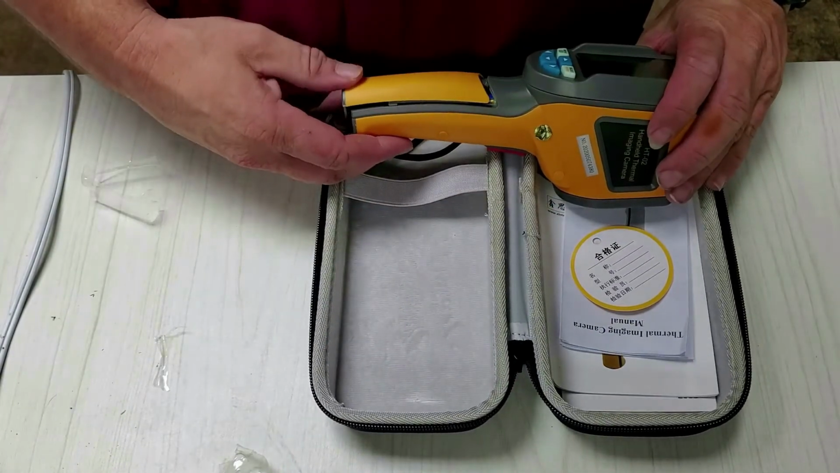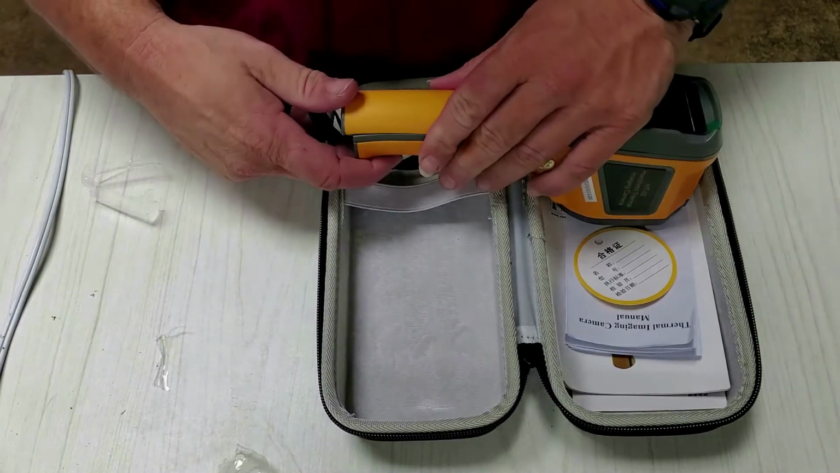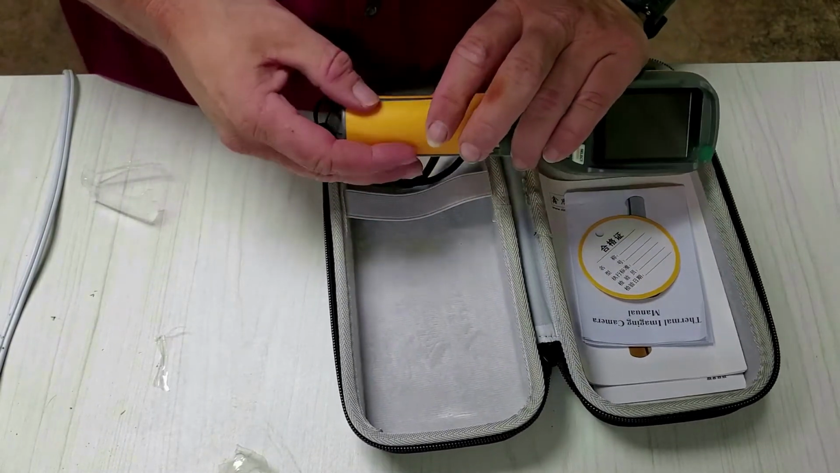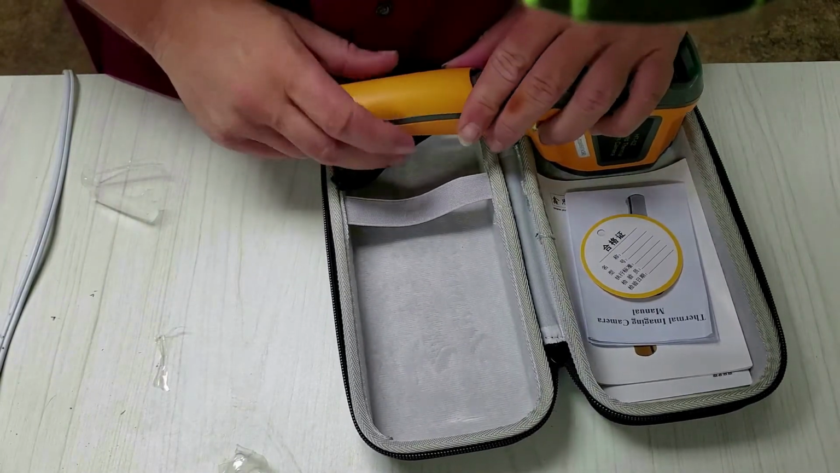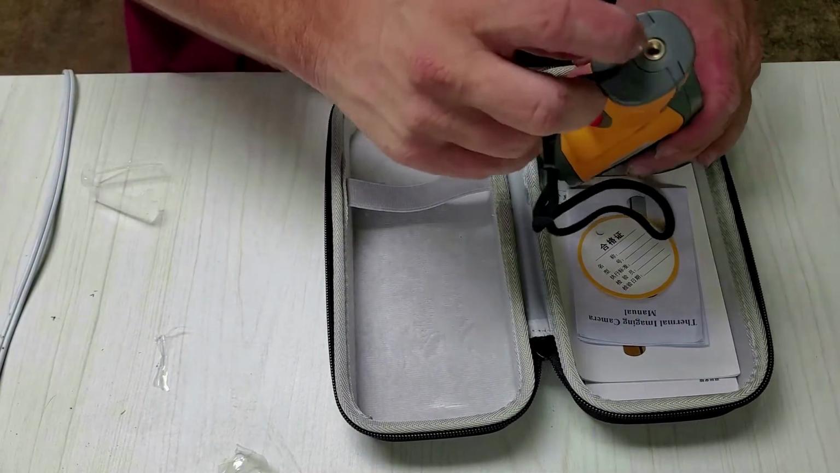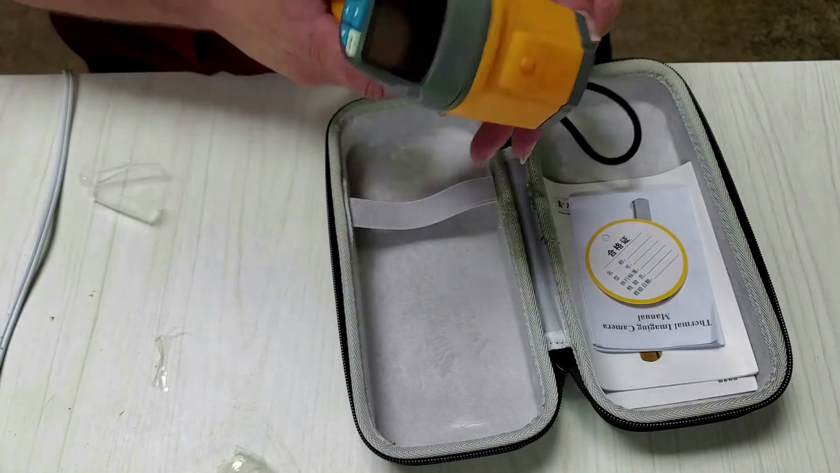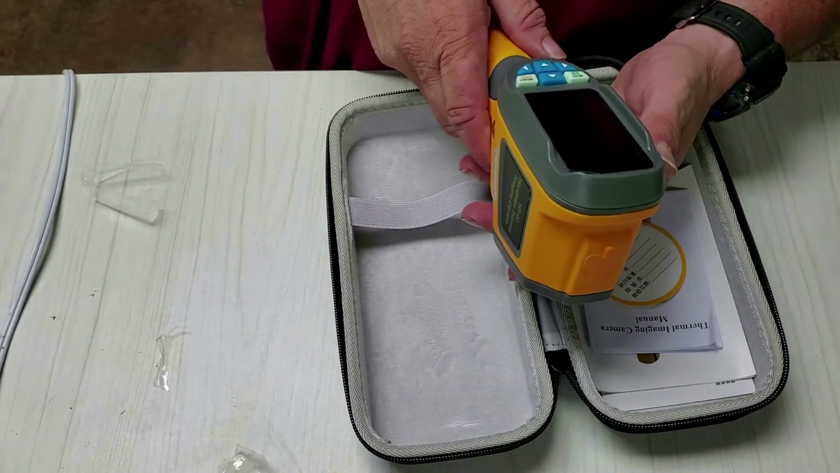I am so happy about this. This is going to save a lot of money, save a lot of time. Certain place this thing goes down in there. Slide it forward, it clicks. It has a little thing, I guess you can screw it onto a camera stand or something. Fine by me. Okay.